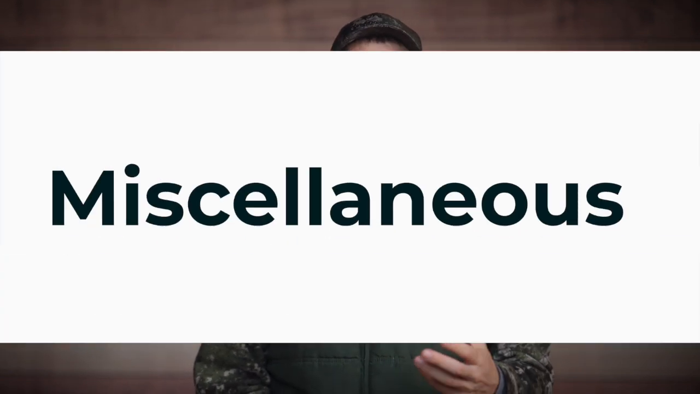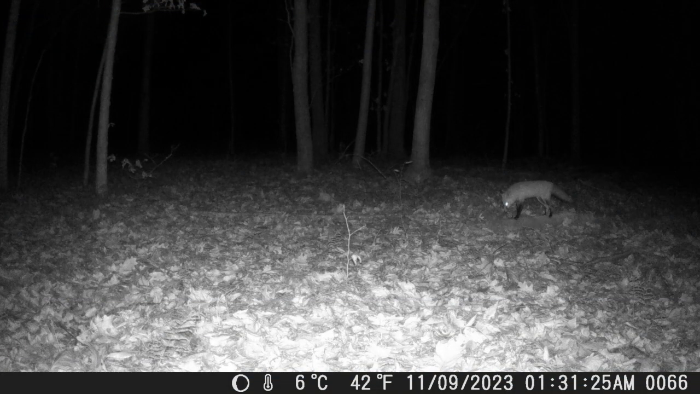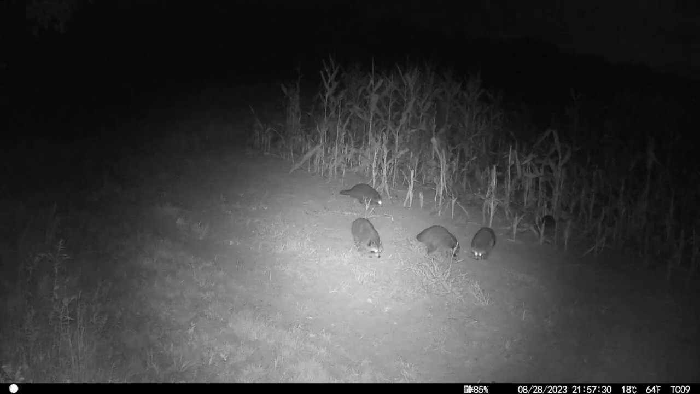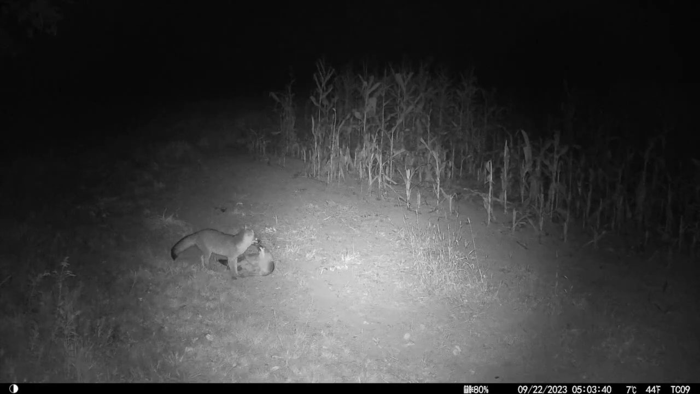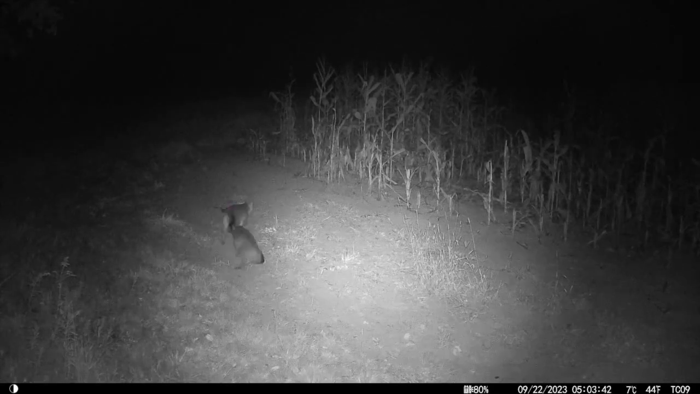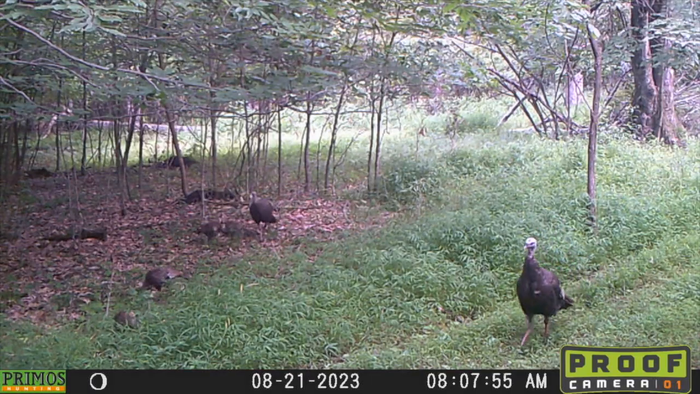We'll start off with a variety of animals other than deer. These are just what I'm calling miscellaneous critters. While I run cameras primarily for deer, I do enjoy seeing all of the variety of animals that share the same habitat with deer, from coyotes and foxes and bobcats to a group of turkeys with their young chicks.